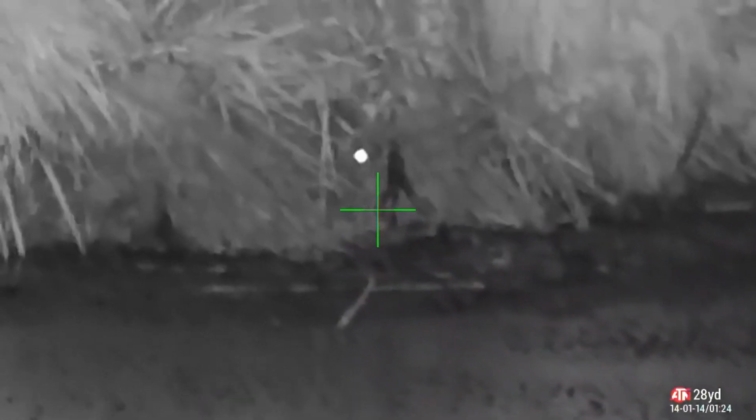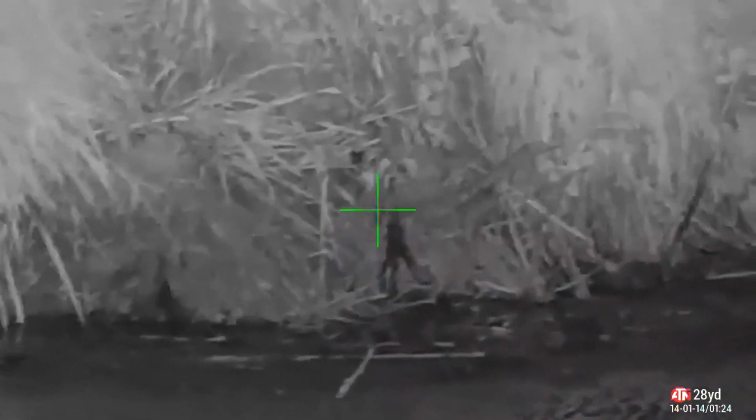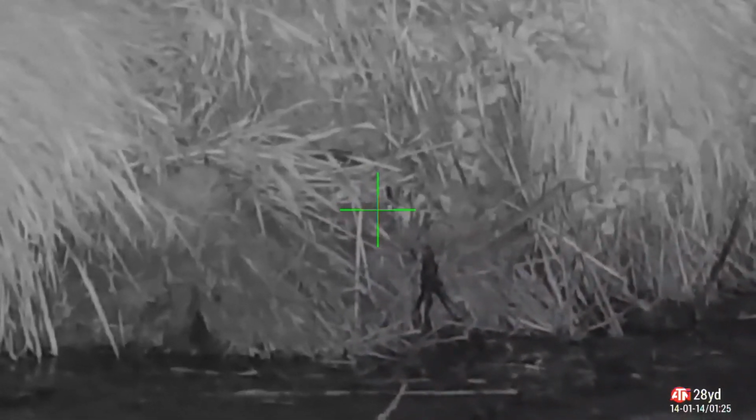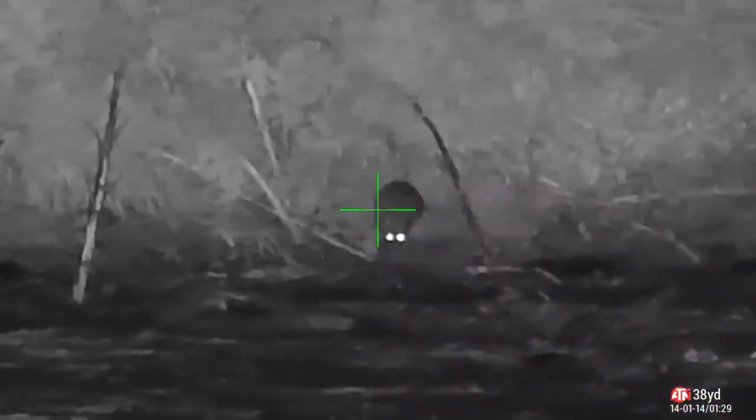This one's fidgeting around. I just want him to stay still long enough so I can get a shot down. I can see the bead on his eye, so I know where his head is. So I'm going to go for the headshot now. Boom. Kicks him straight out.